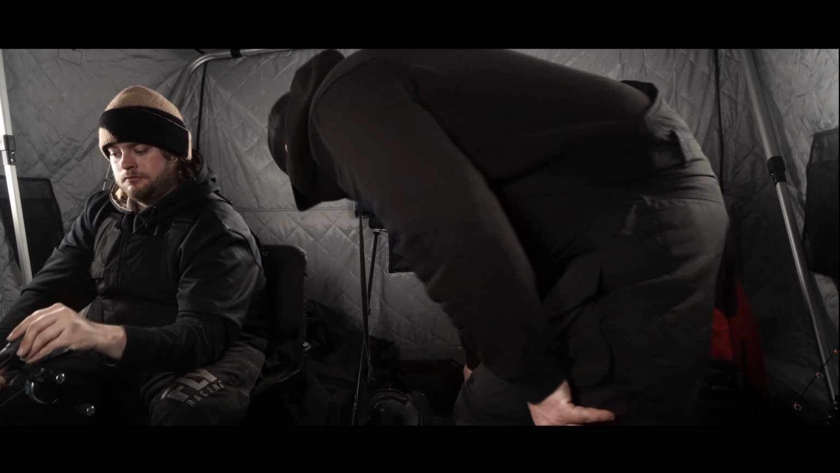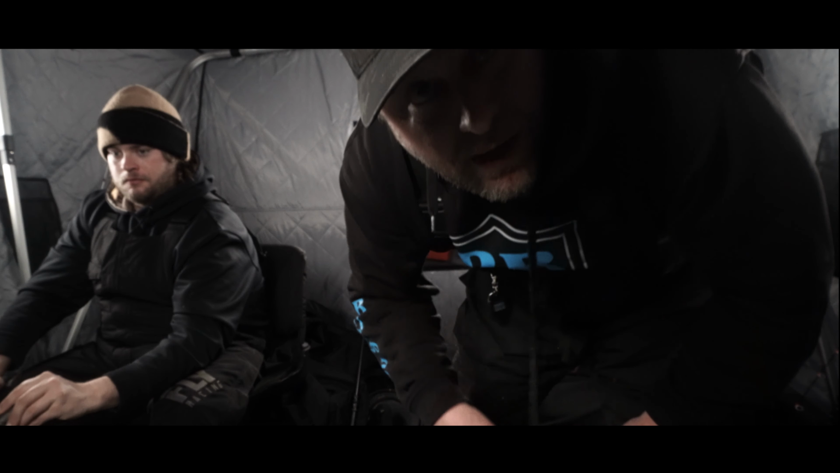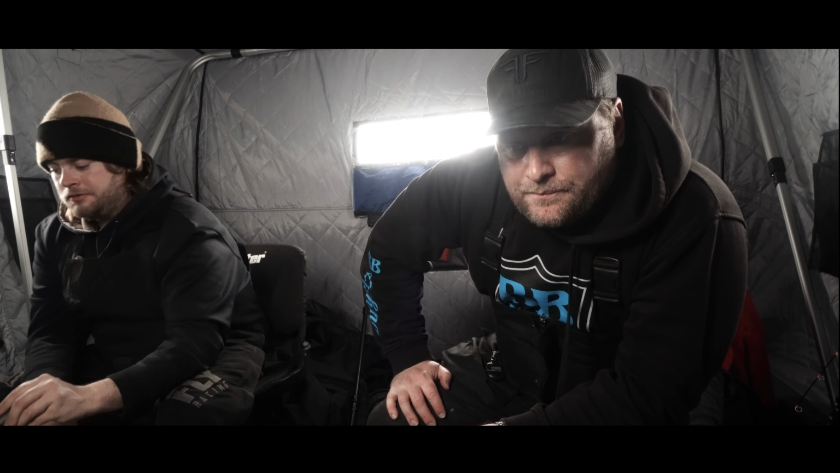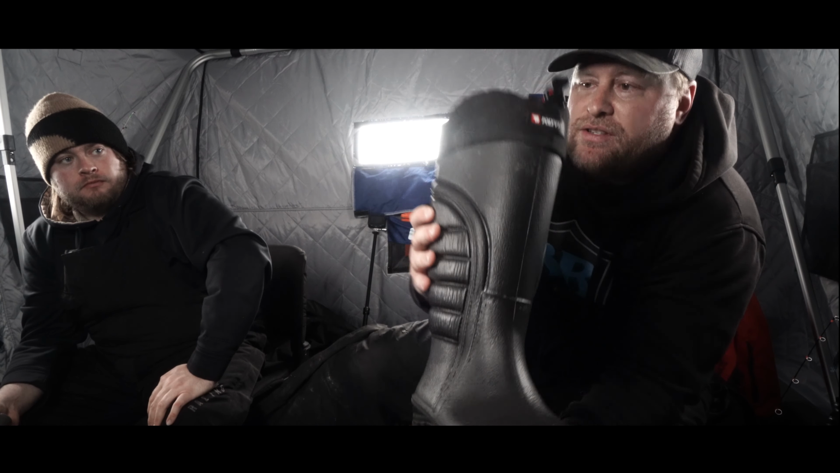For gear, my base layer, I'm running WooLove. That helps keep me warm in this minus 20 degree weather. For the last couple months, I've been running Poliver boots. I can show you these. I know a lot of guys ask what kind of boots I'm wearing. These are extremely light, 100% waterproof. It's like a, I don't know, polyethylene or whatever this stuff is called.